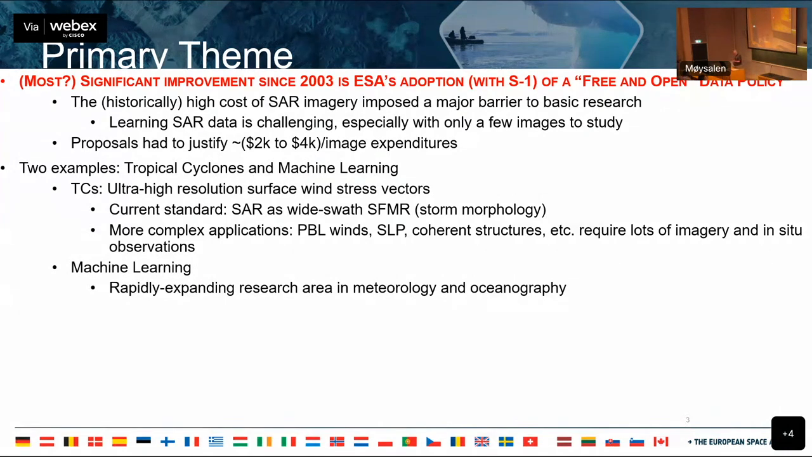And what it actually is that back in 2003, SAR images were incredibly expensive for normal researchers, especially non-European researchers. And that was a huge barrier to advancing basic research. So, learning SAR data is very challenging. If you only have a few images, it's very hard to get moving. And if you wrote a proposal to get some money to do some research, you would have to justify this enormous image cost to a program manager, which from experience I know was very hit or miss.